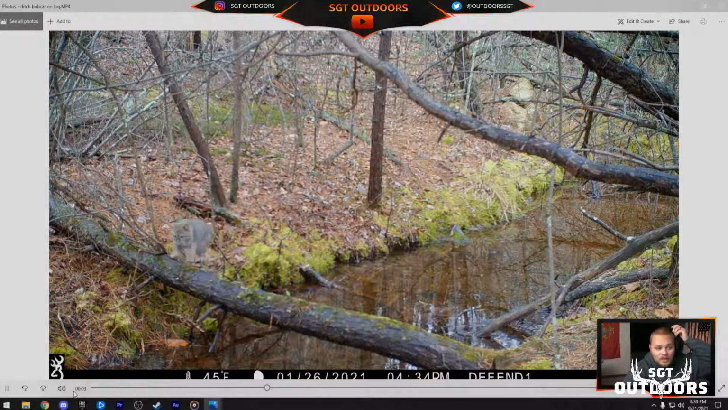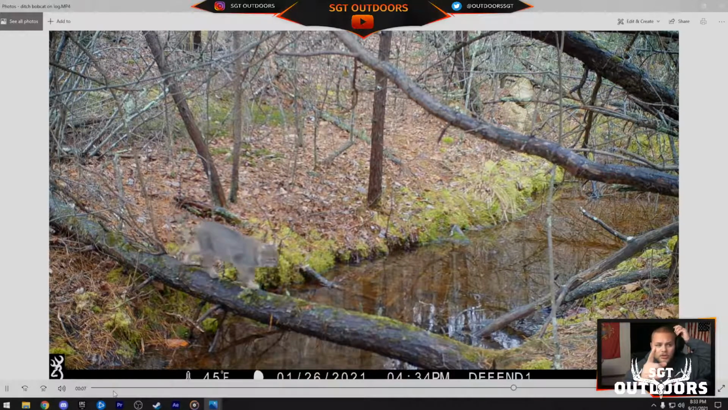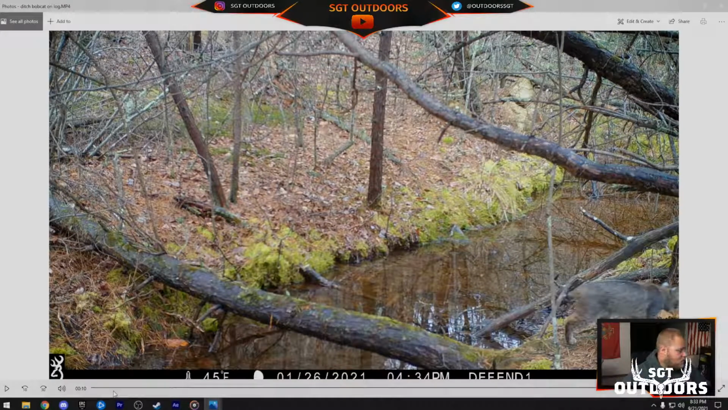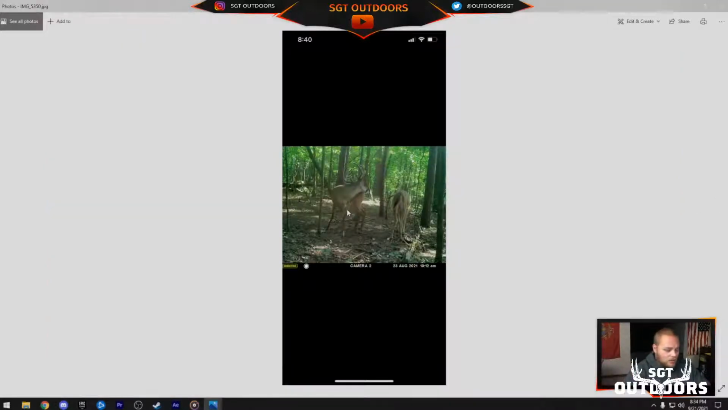Can't tell if he makes a noise or not, but this does have audio. This Bushnell camera is really nice. If you're the person that sent me this, message me what kind of camera this is, or what the model number of this Bushnell is. Quite interested. Videos, love to see them. Love to see videos. Oh, here we go.